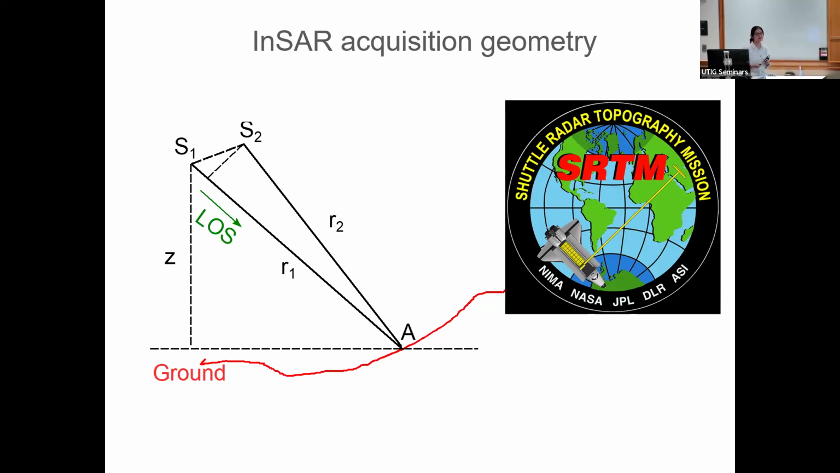This SRTM data delivered surface topography data at a 30-meter resolution from 60 degrees north latitude to 60 degrees south latitude, and this data is still commonly used nowadays. I want to mention it's very impressive, because the radar was able to illuminate a very wide swath, tens to hundreds of kilometers within a single flight.